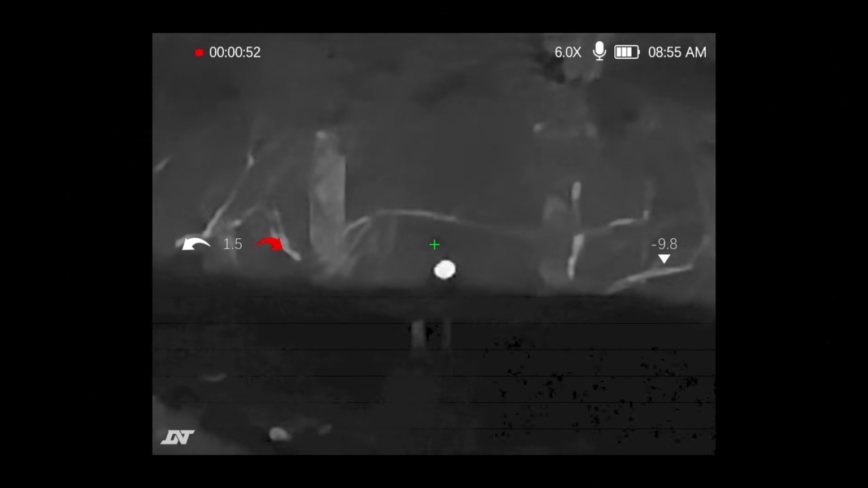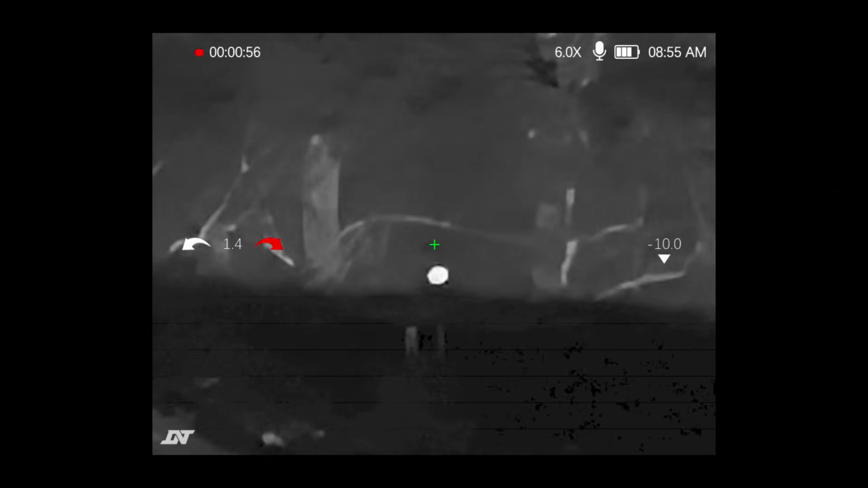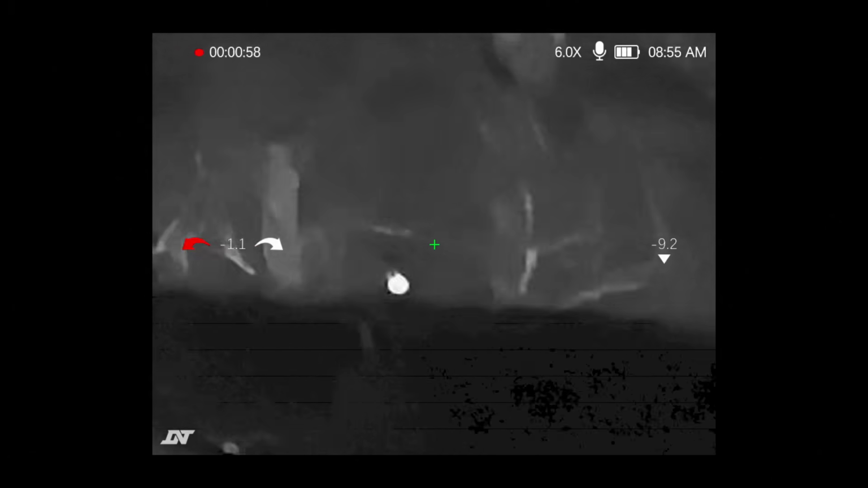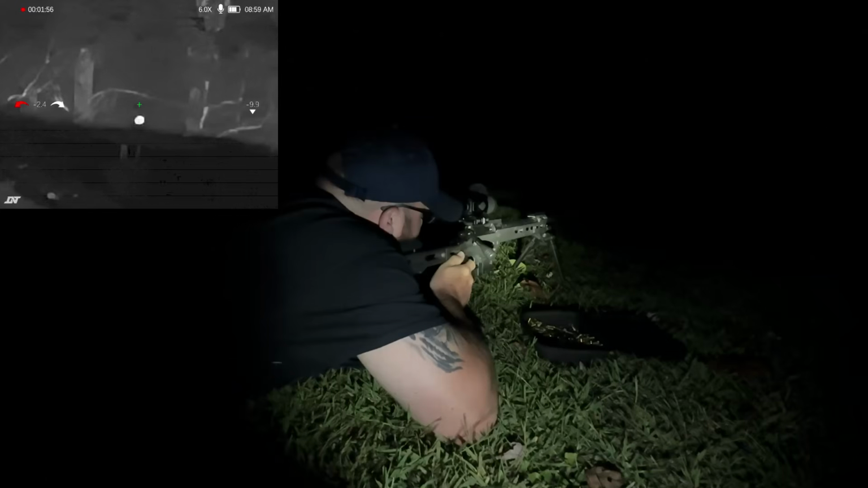Lobbing these 22s in. One more time, then it's your turn. Yep, there it is. It's impressive even with this ammo.